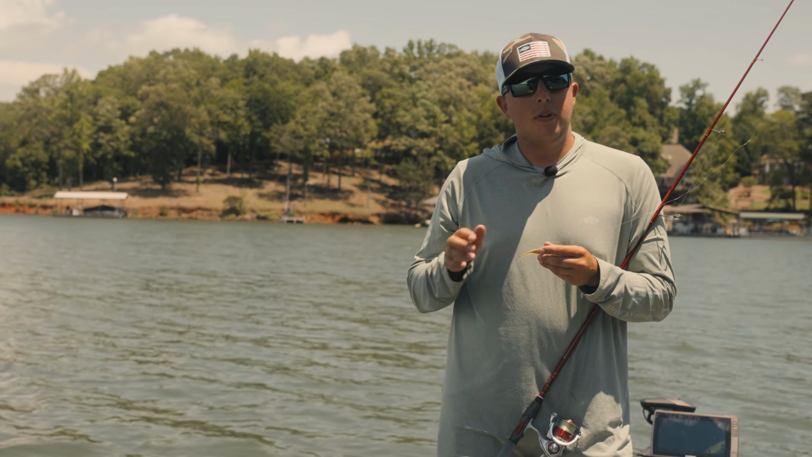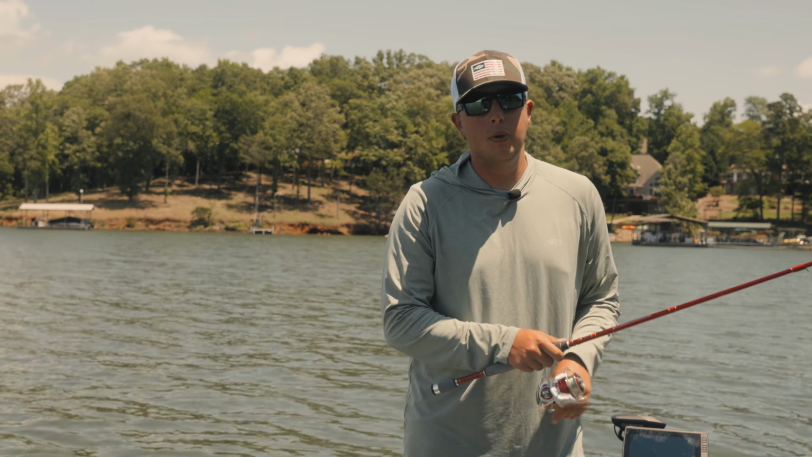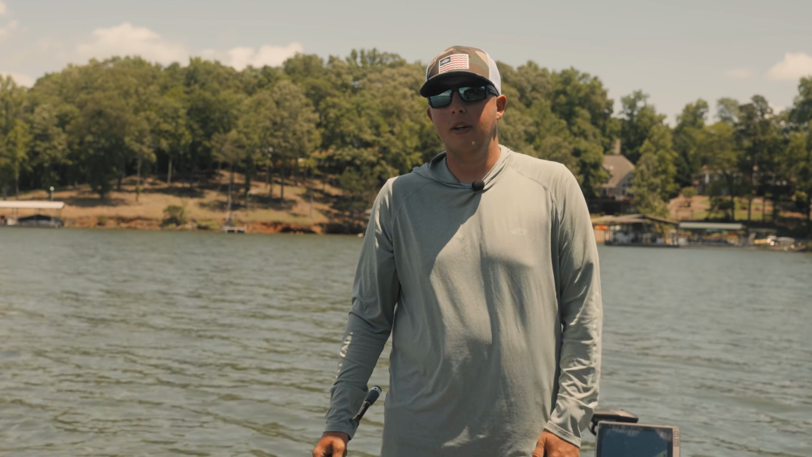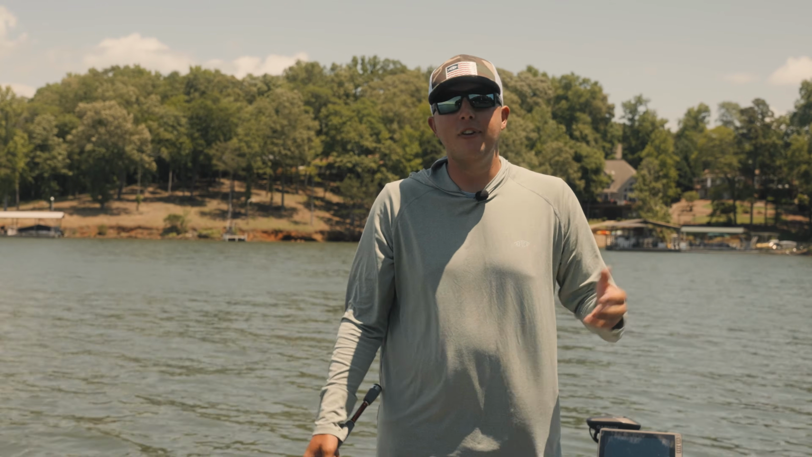That's the first step to this whole puzzle: you've got to keep looking until you find the fish. You can't just pull up on a bank and start fishing because you're going to waste a lot of time. You're not going to be as effective as you could be. So I'm going to spend the vast majority of my time doing a lot of looking until I get in an area that I feel like is alive.